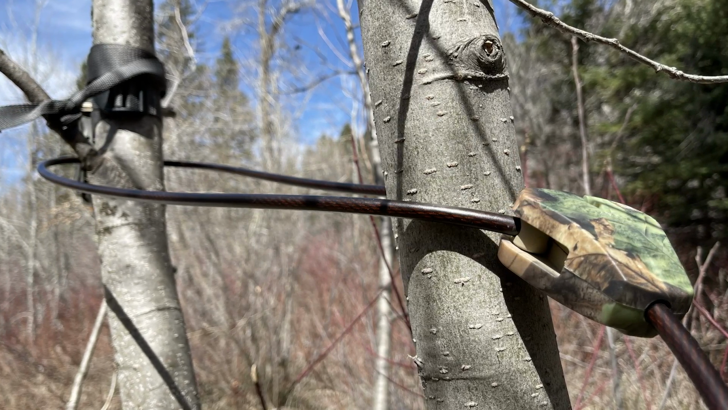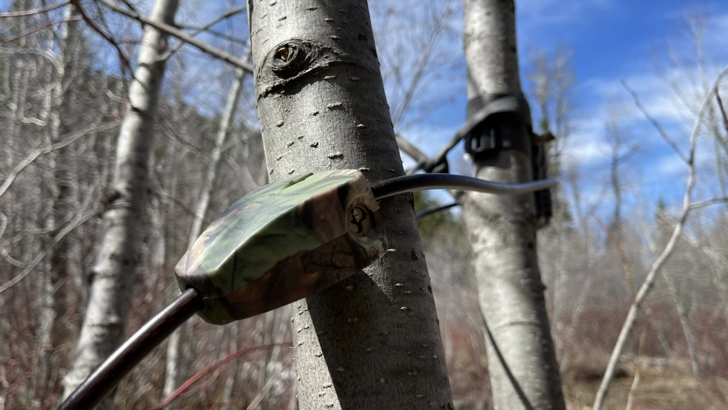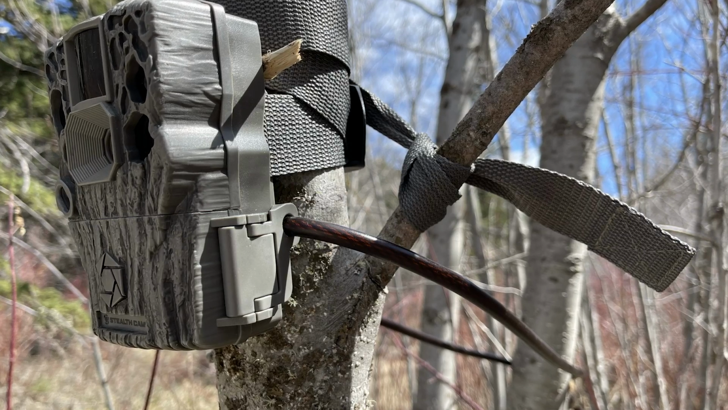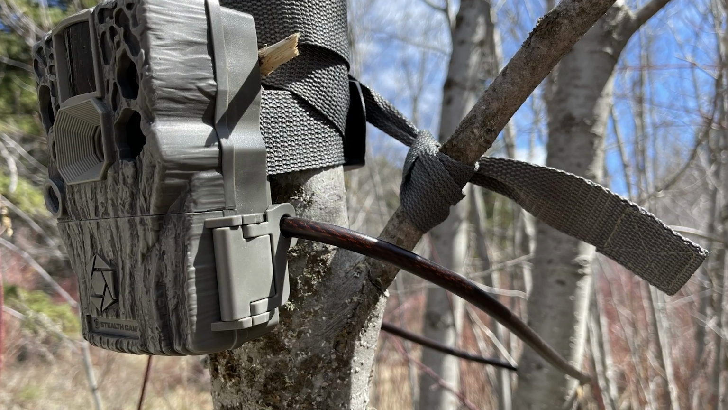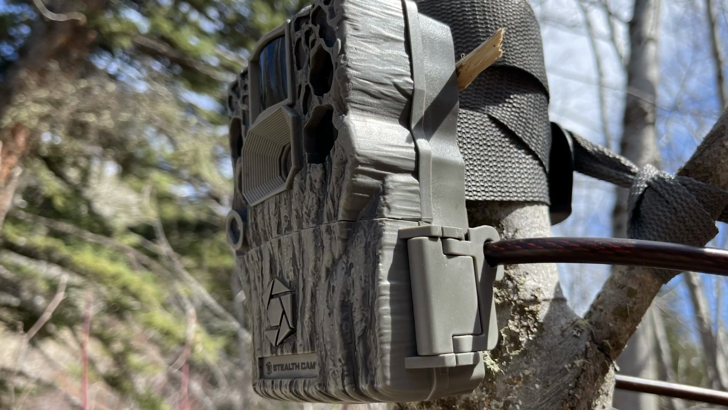So we're setting these on public land most of the time, and I don't know how much of an issue it is out in the West, but I know in the Midwest where there's high populations of people, there are some conflicts with people taking cameras or taking SD cards or what have you. Whenever I set a trail camera on public now, I always run a Python lock through it. And I'm not sure if all stealth cams are made this way, but this one is. You're able to thread it through the door.